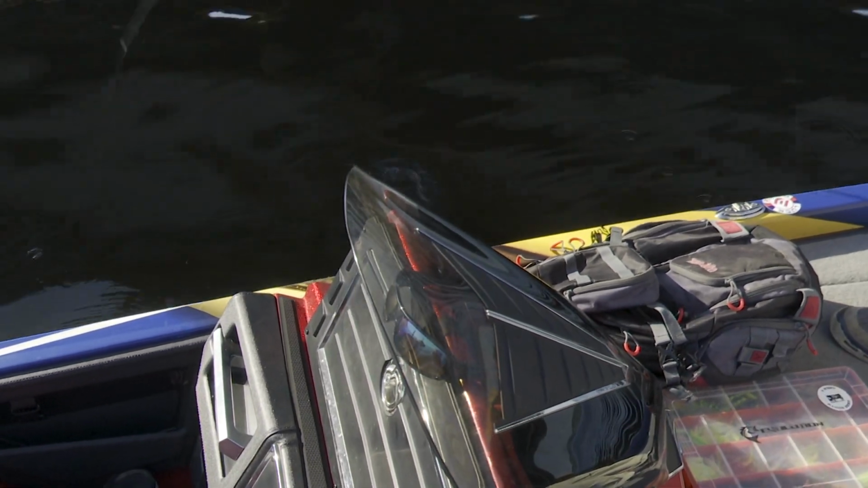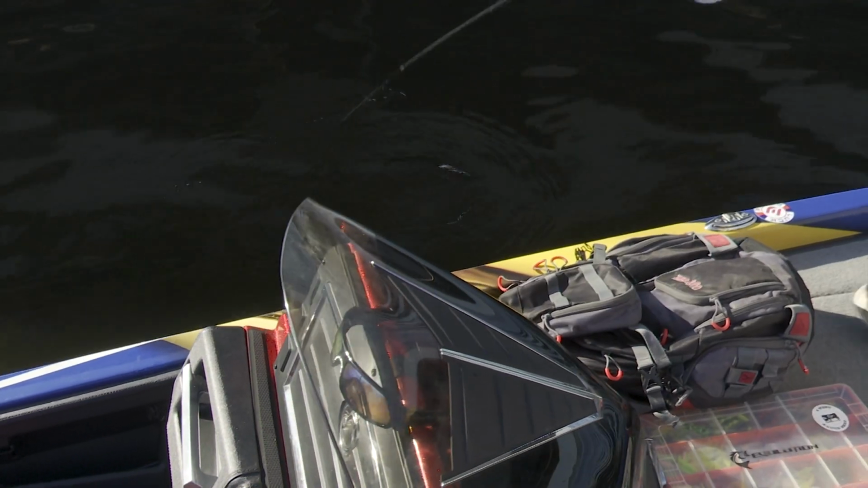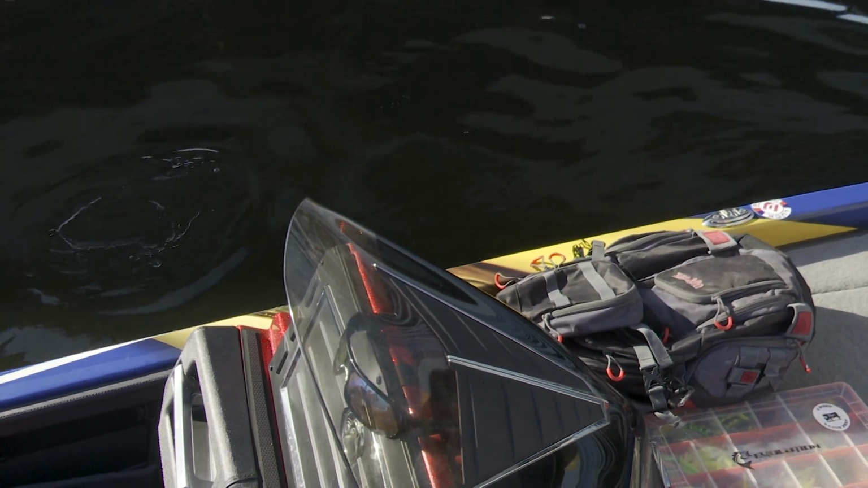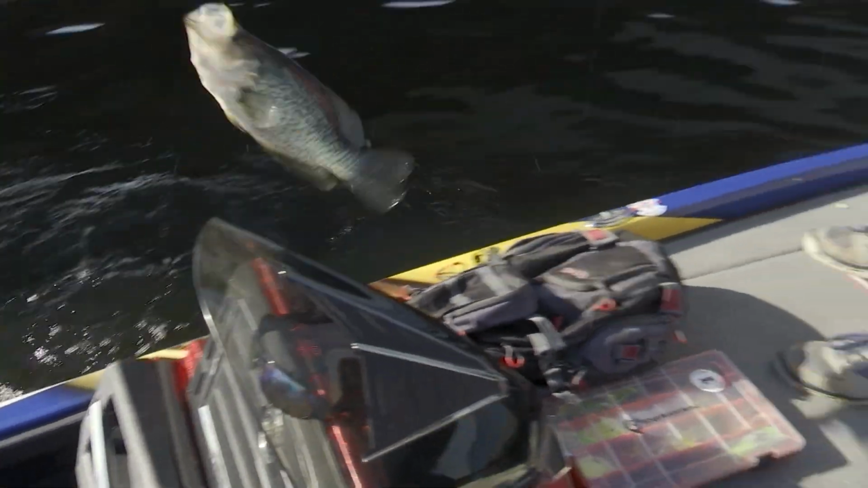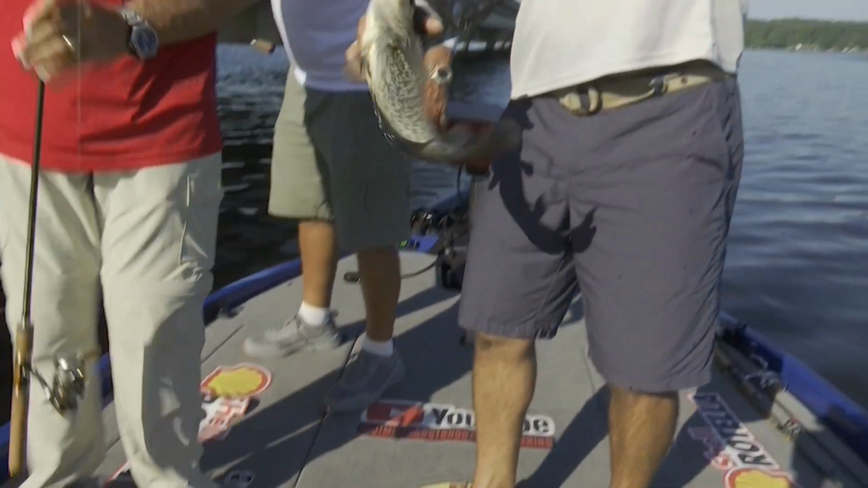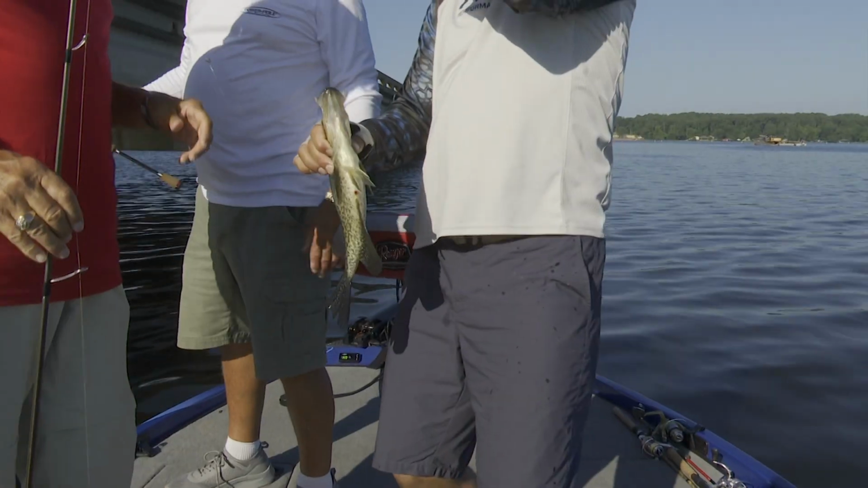Oh, it's a big old one. Where they are is on the end of my rod. They're right on the end of my rod. Come here, baby. One motion. I've had three strikes. Yeah, look at that. I've had three strikes also, Roland. I've caught nothing.